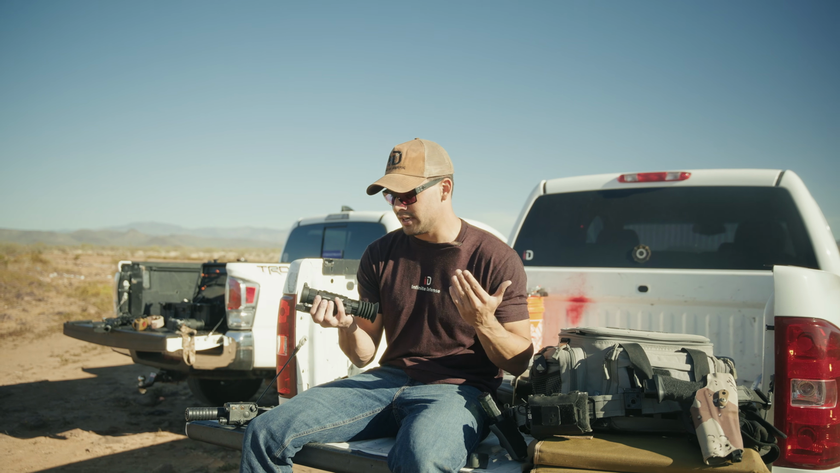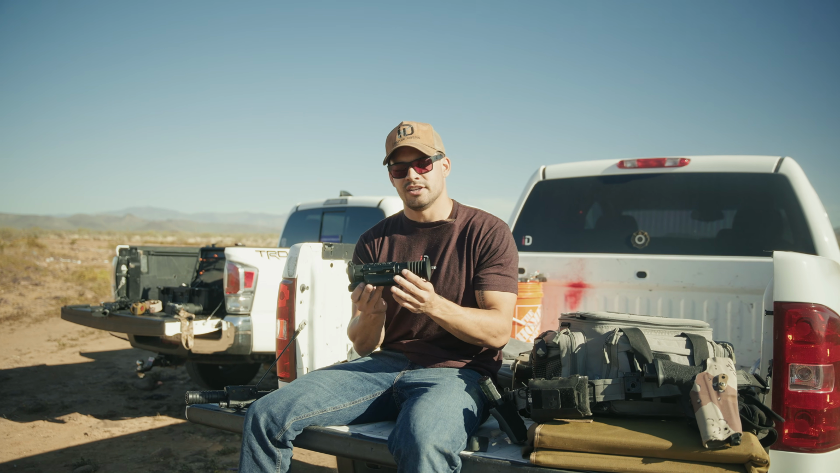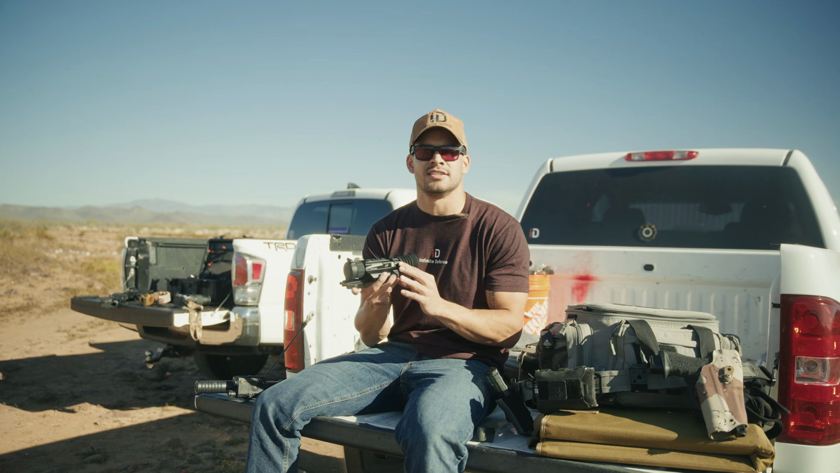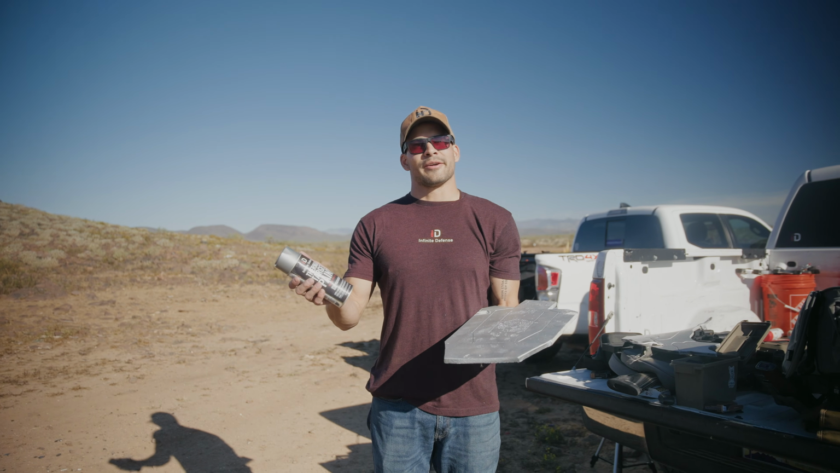I don't have extensive use on it yet, but we do have a lot of cool footage of us using this on Infinity Targets. Let's take some shots downrange and see exactly what I'm talking about. Whoa, make me dizzy. Thermal target paint definitely does work.